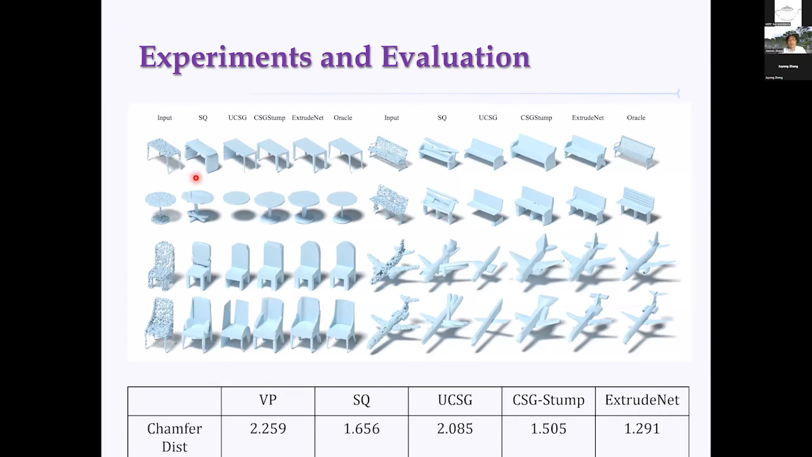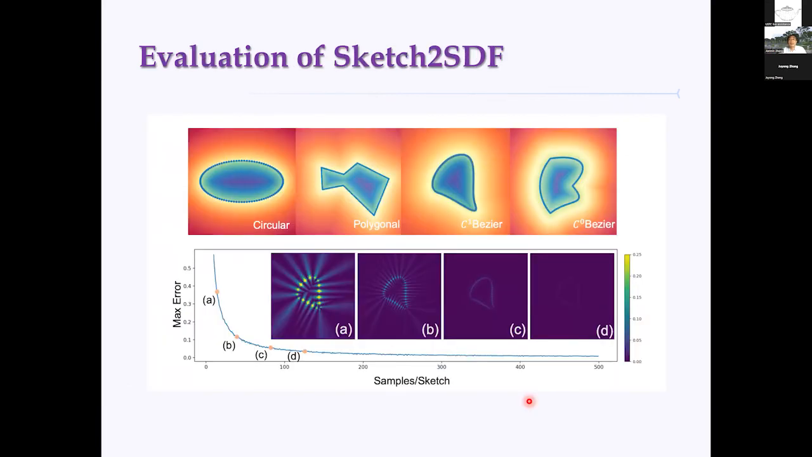So those are some results by our method. As you can see, the performance is pretty good, even better than the previous CSG-Stump in terms of chamfer distance. Right? We also evaluate this 2D sketch and it gives a very good approximation of the signed distance field if the number of sampling points is large enough.